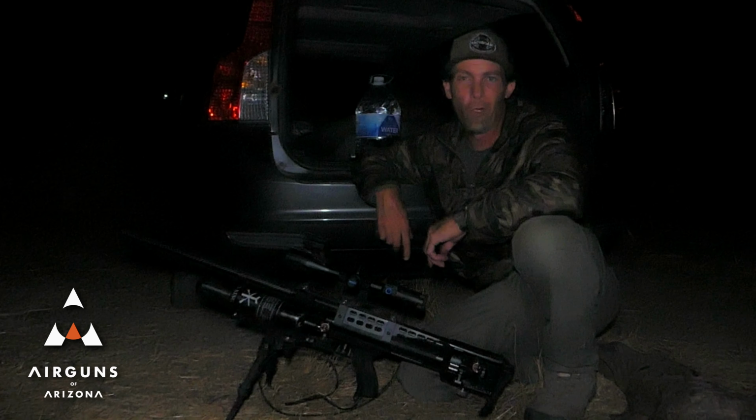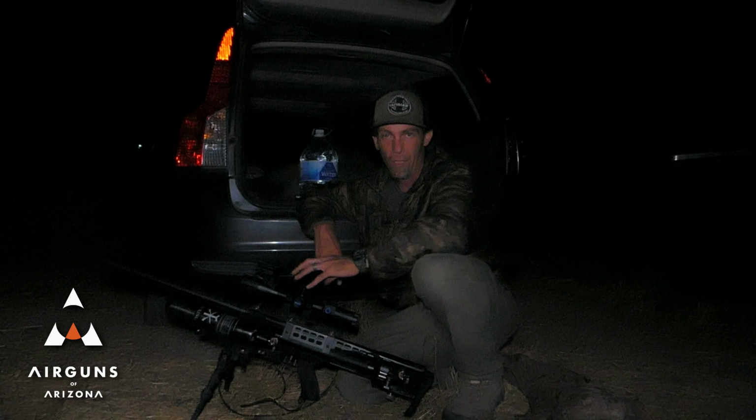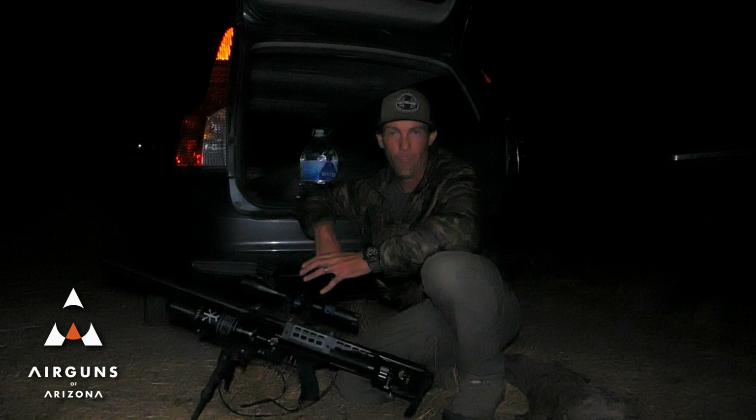Well guys, Marley and I had a really successful night. It was nice to get out here and be able to bring you guys along. You know, the 357 Rattler worked extremely well for this type of hunting. Semi-automatic, it's got a ton of power, it's very accurate out beyond 100 yards. Topped with the PAR, I think it's just a real ideal kit for this type of hunting.